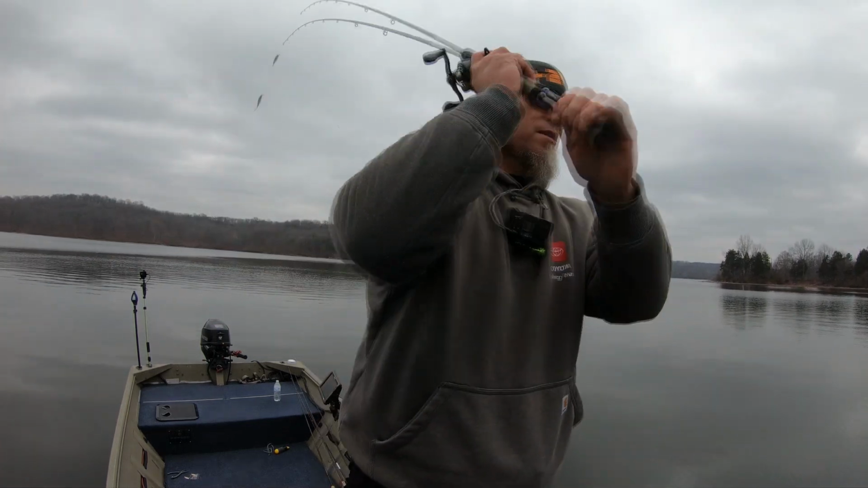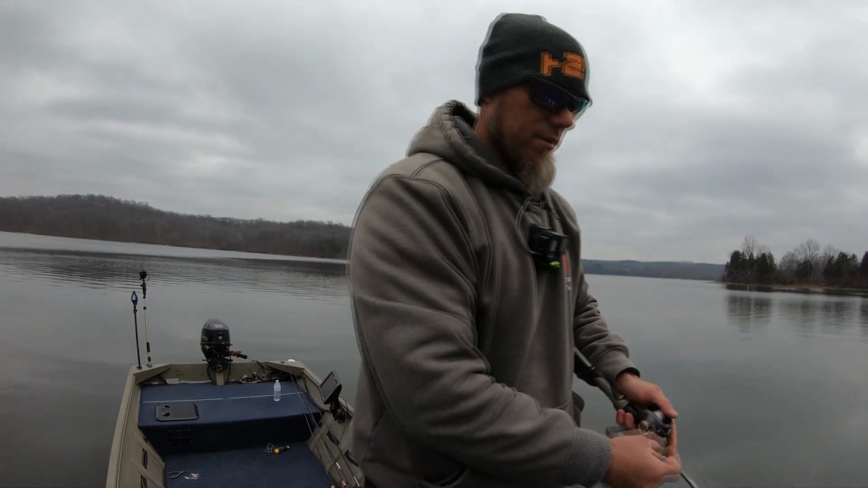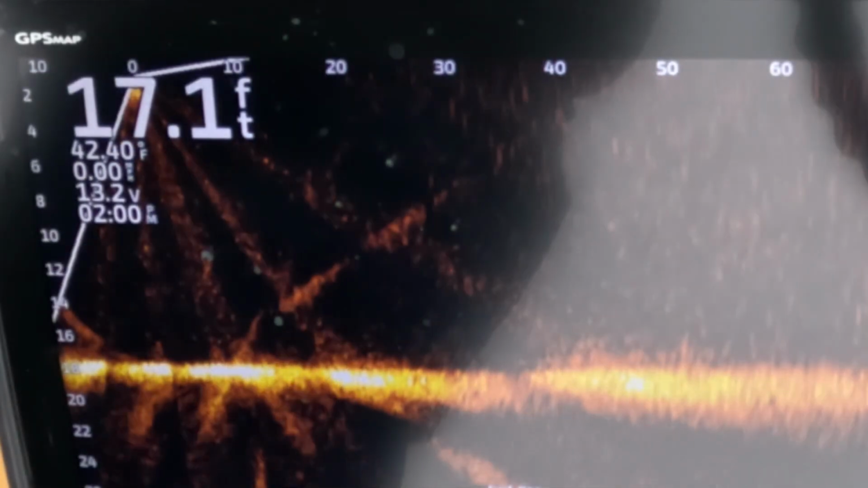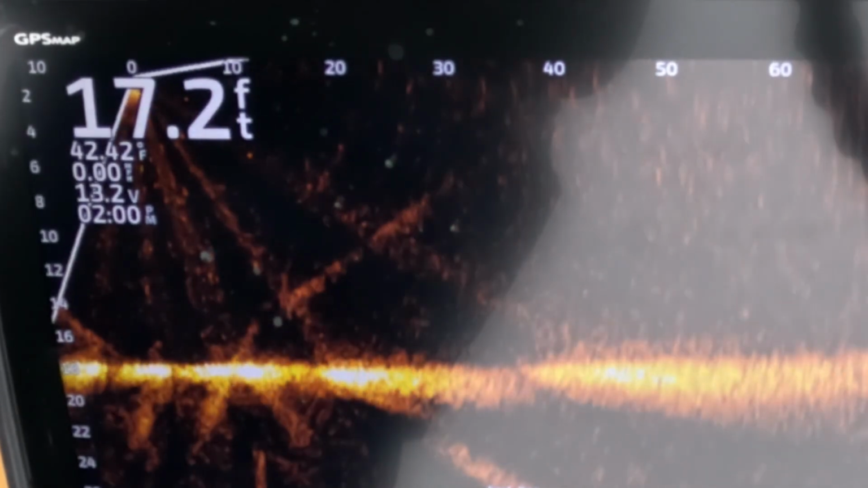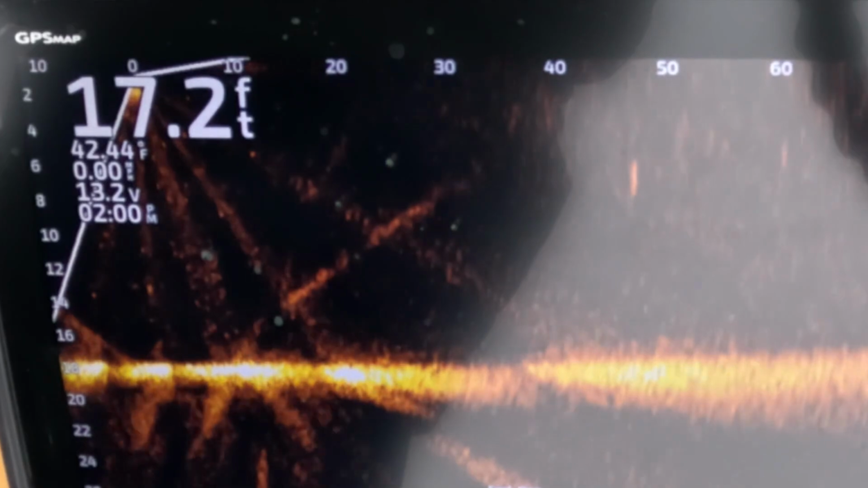Let's see what we got when we make this cast. This thing casts pretty good, really. It's a lighter jerkbait, but it does cast pretty good. Reel it down. I'm thinking this thing's not going to be getting down near as deep as some of the other ones. Okay, it's starting to come into view. There it is. We're at 50 foot, and it's a little bit shallower. It's about what I expected.